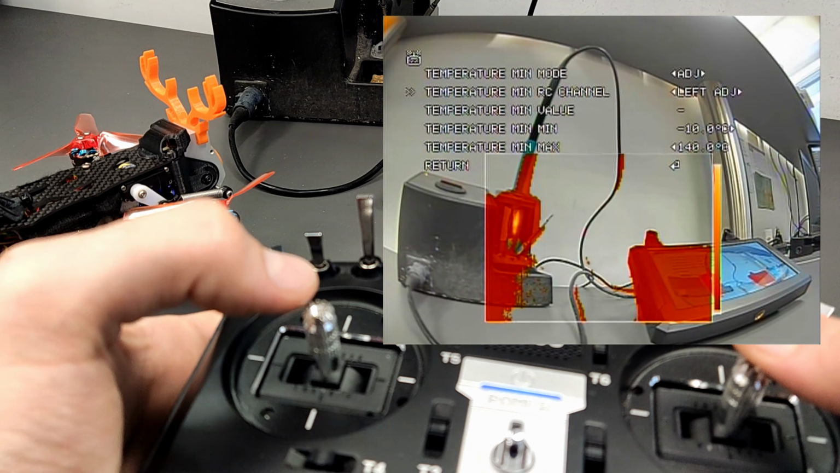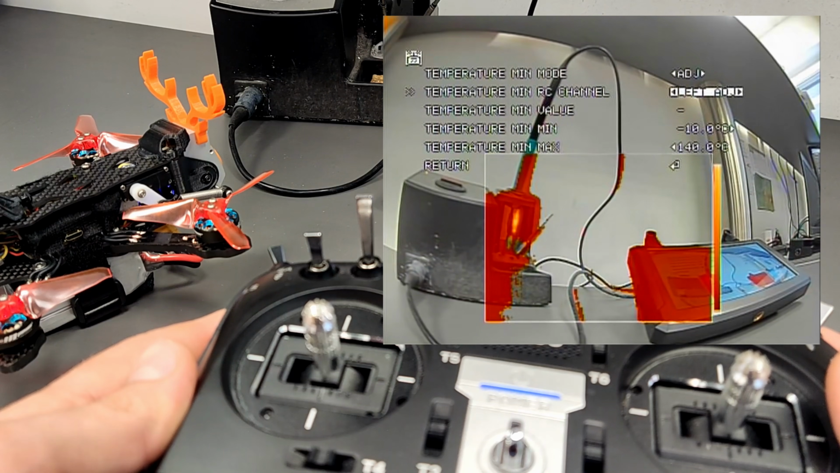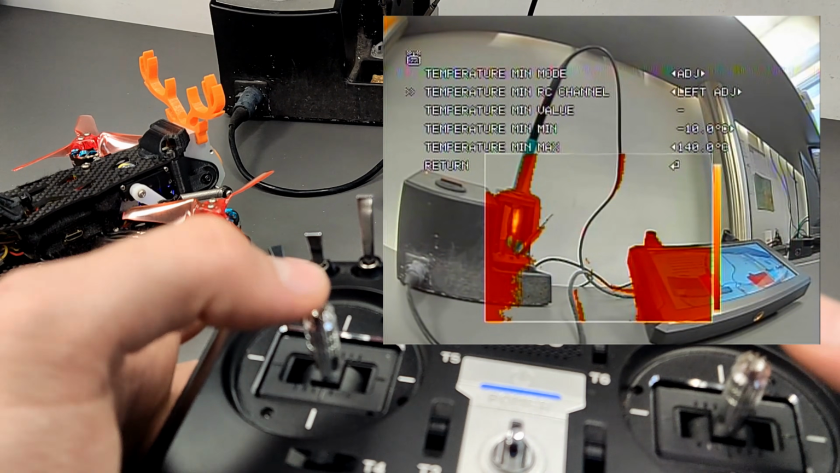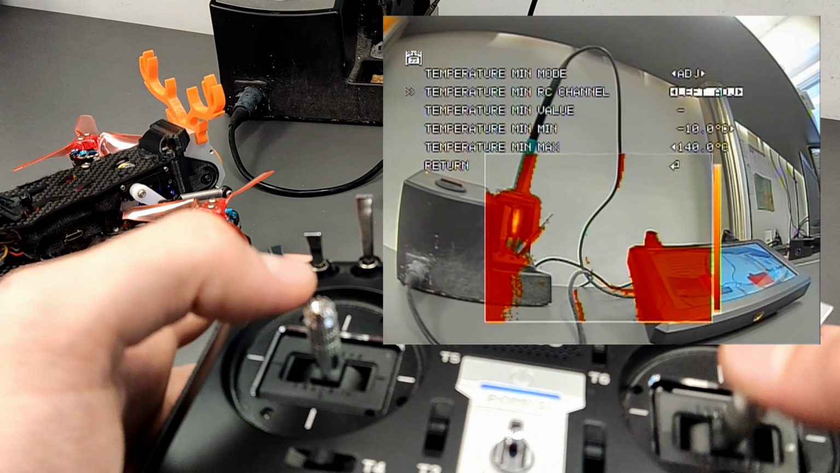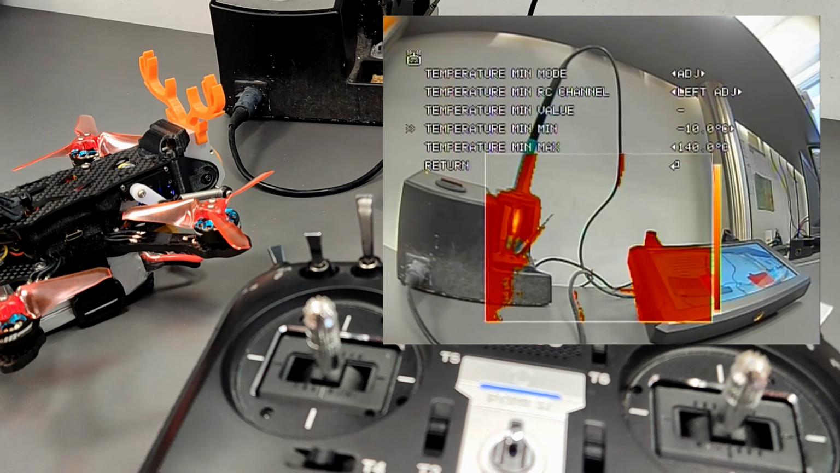So we use the left channel, then we can select a range. With the RC channel, it's not that precise if we use a large range. So let's take 0 degree up to 50 degrees Celsius.